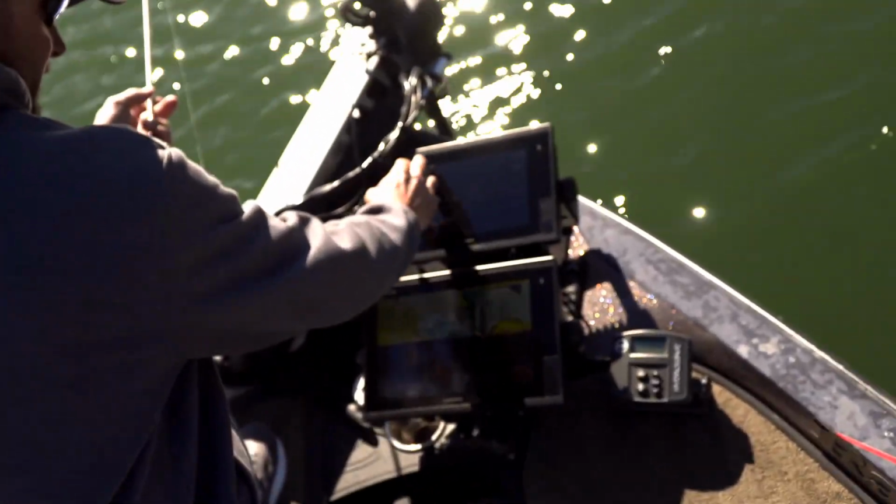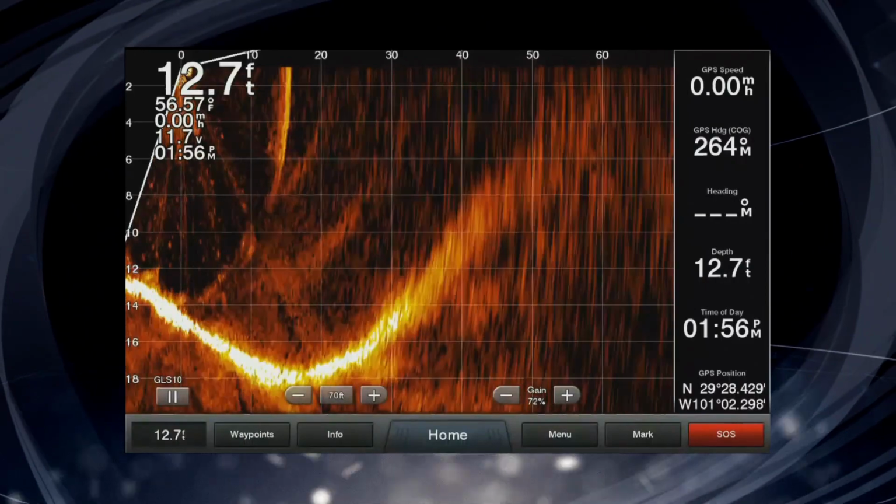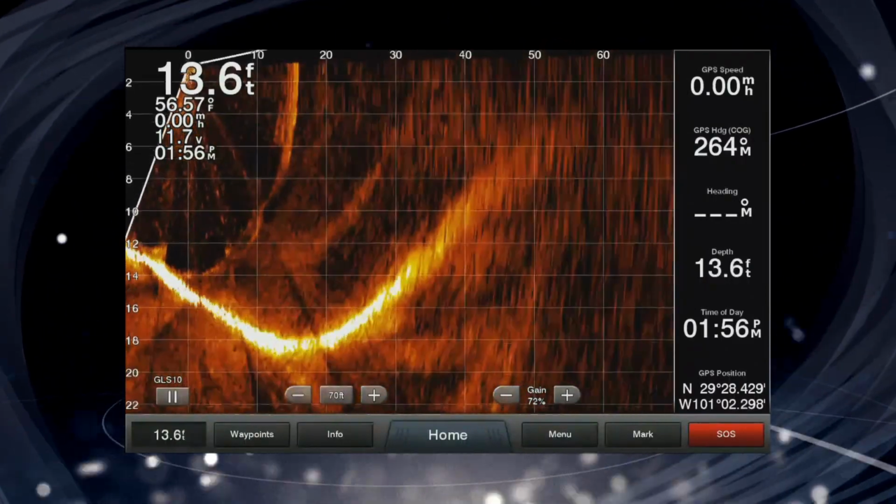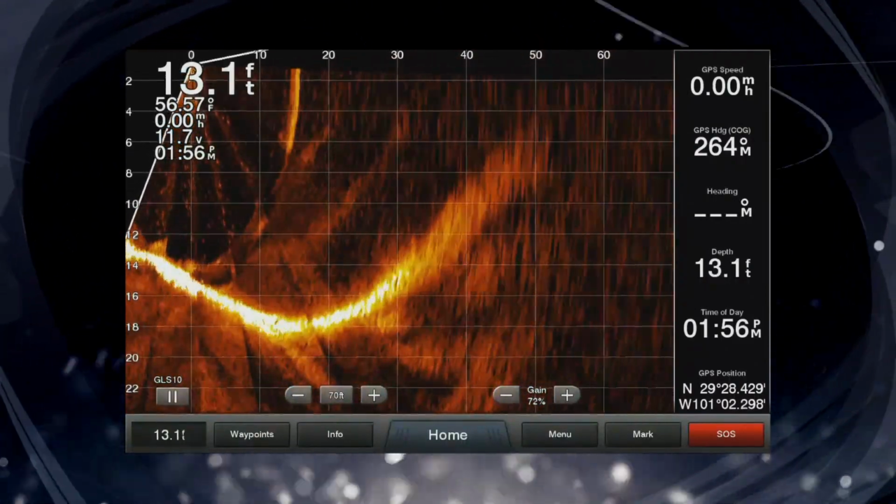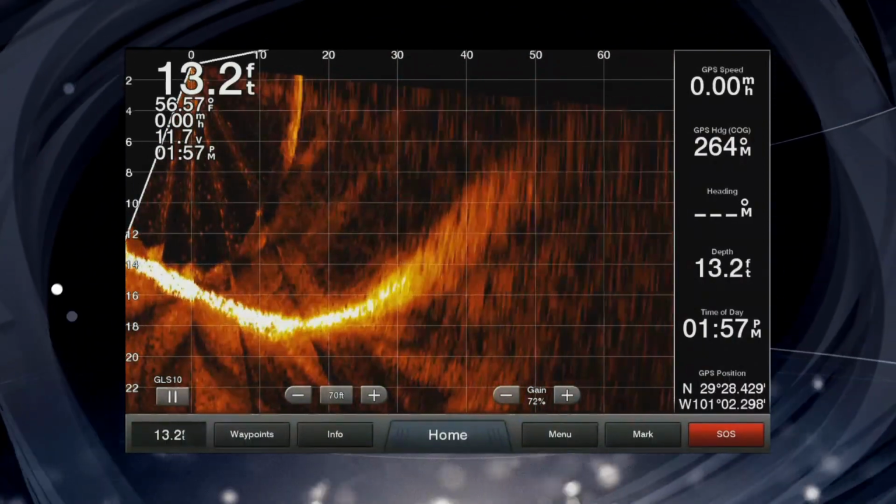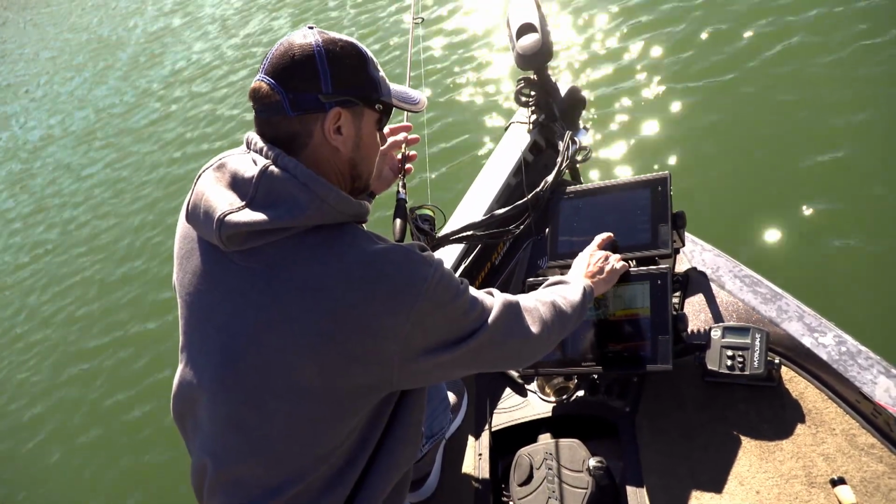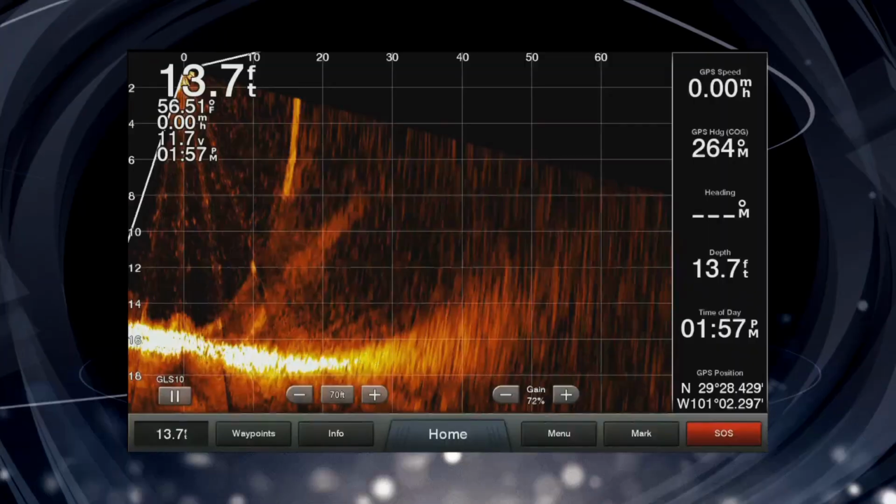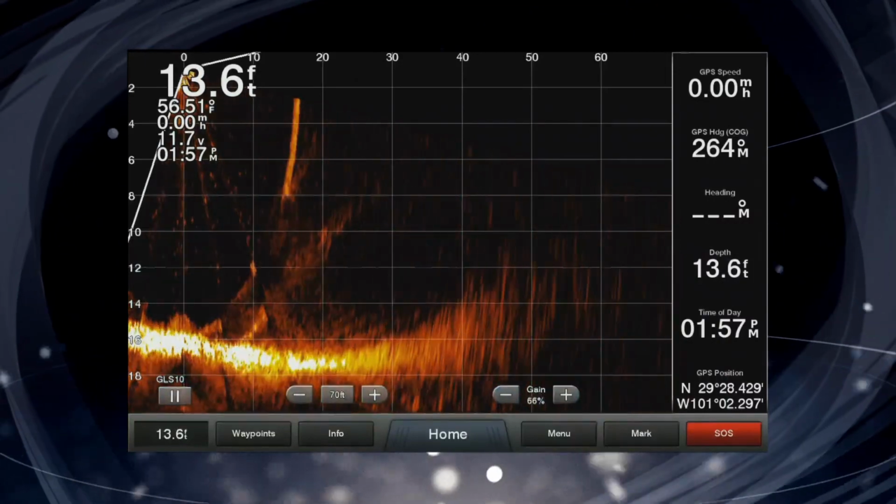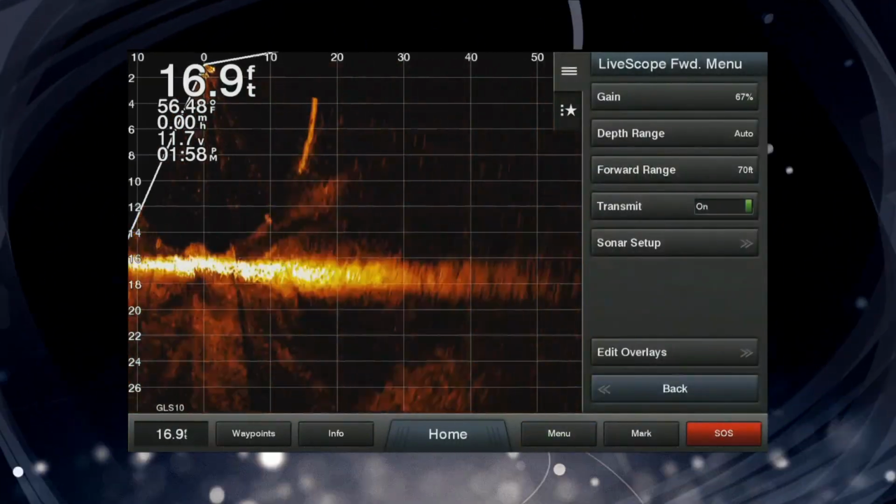There's really 3 things that I adjust. First of all, you can see here the scale on the top. Right now we're at 70 feet. This is how far forward we're looking. This unit's set on auto, so it's going to change based on the depth that you're fishing on. So I'll mess with that a little bit. Probably the biggest thing that I adjust is the gain. That's the sensitivity. Other than that, that's all you do.